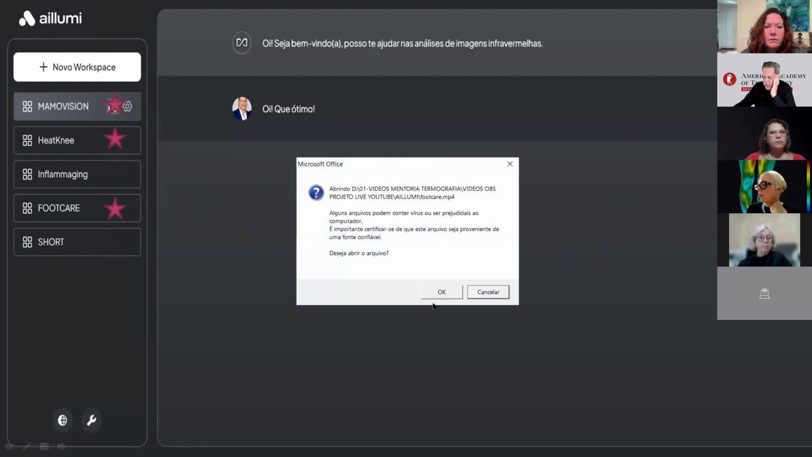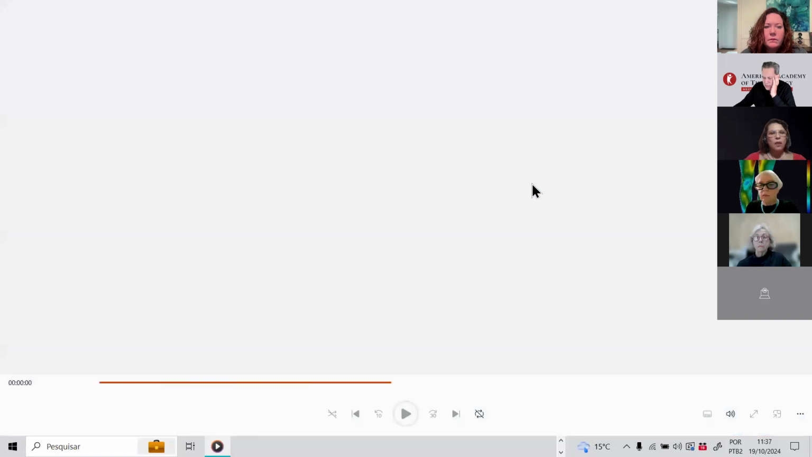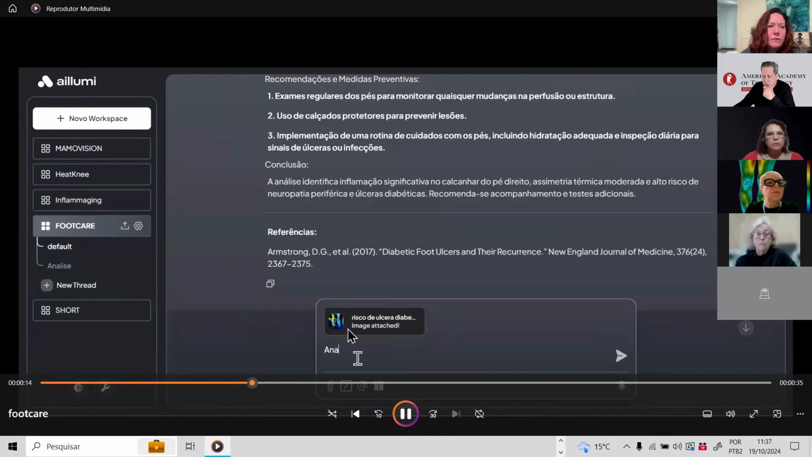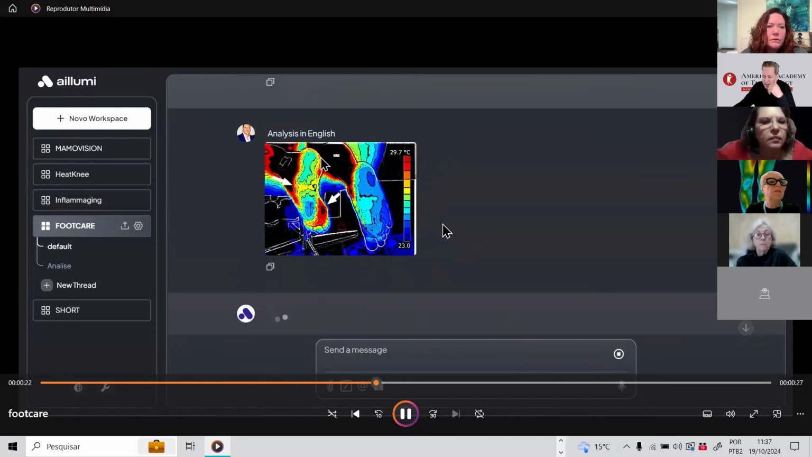Oh my God, here I open. It is recorded, but I can choose foot care. I will choose some image from the foot. As you can see here, there's only one image, and I put just analysis in English. Could be analysis, you can say the age of the patient, the name, etc.